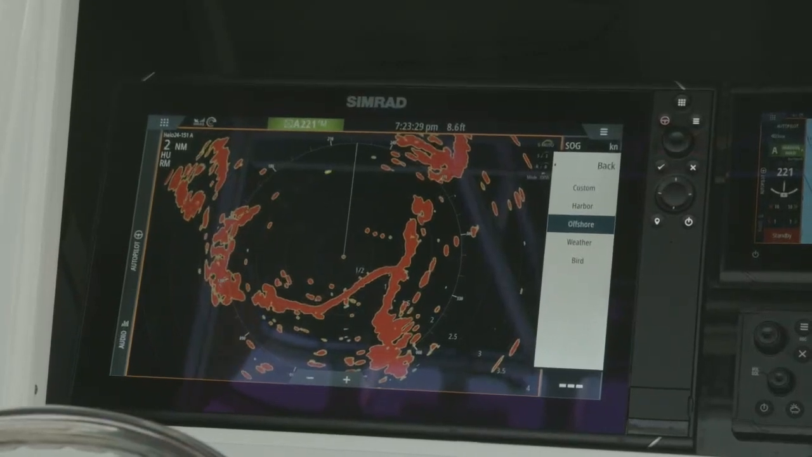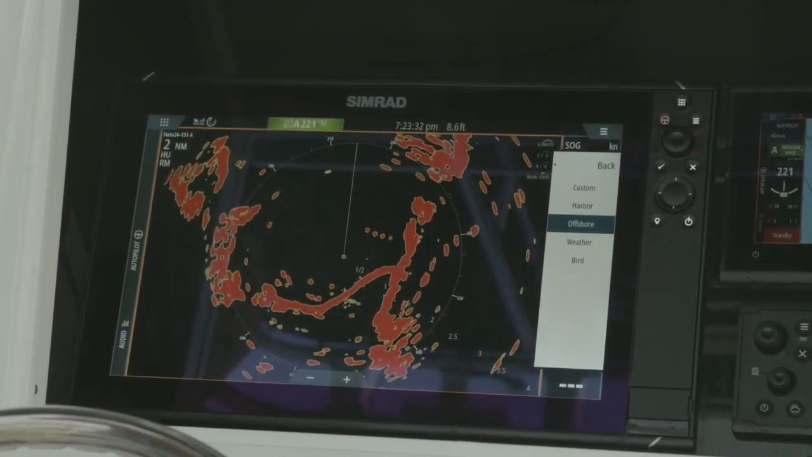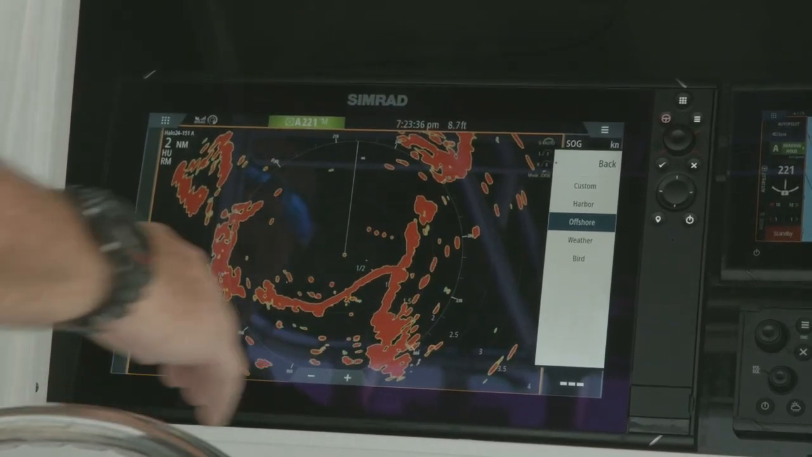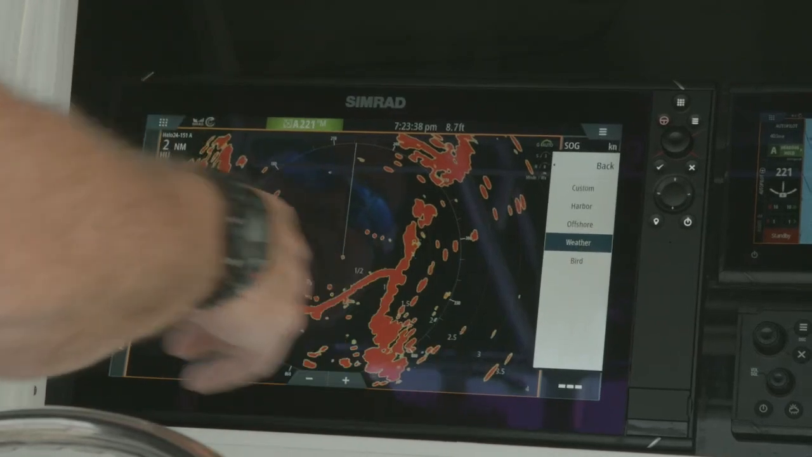So offshore, again, is exactly what it says. When we're offshore, when we're out in the seas, we want to eliminate those false echoes. So we change the settings. Next one down is weather.